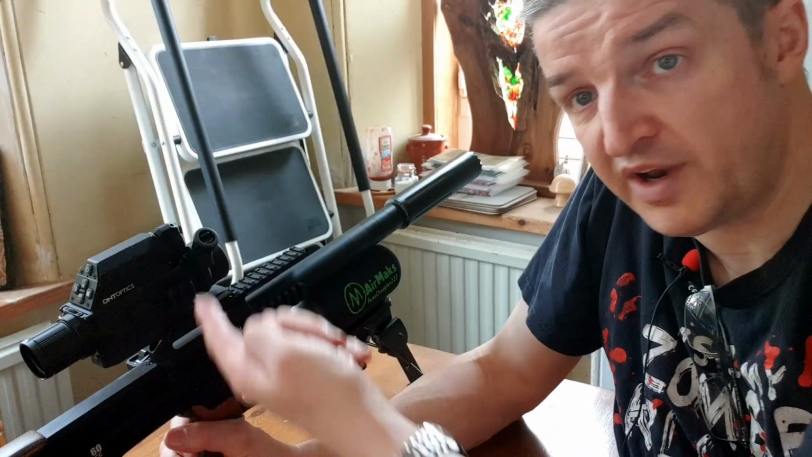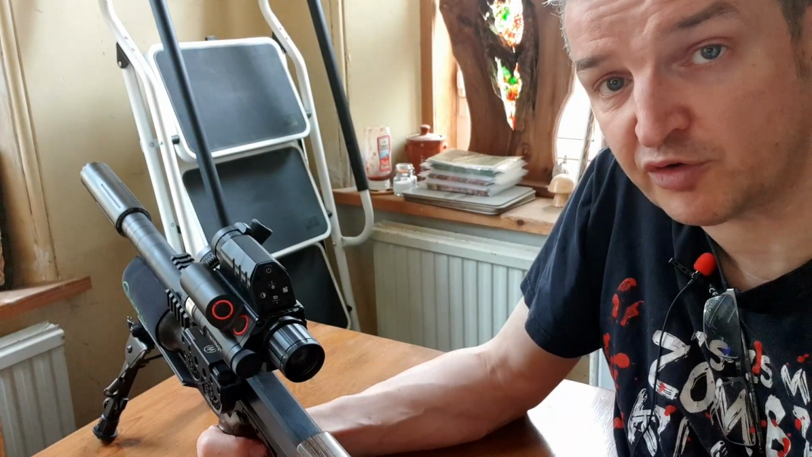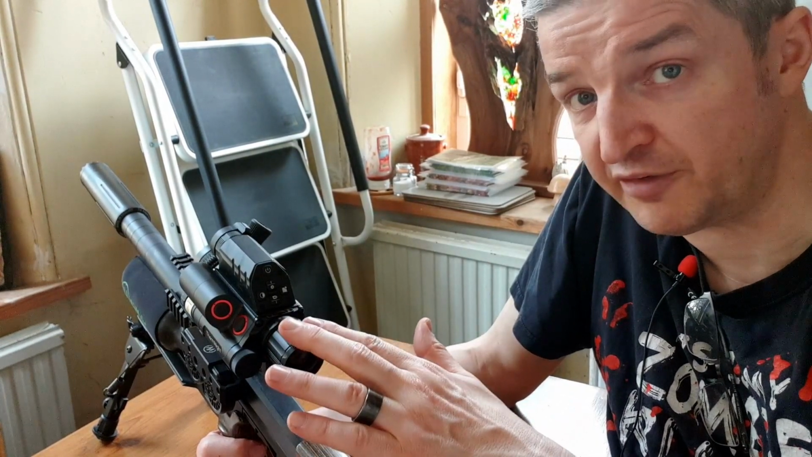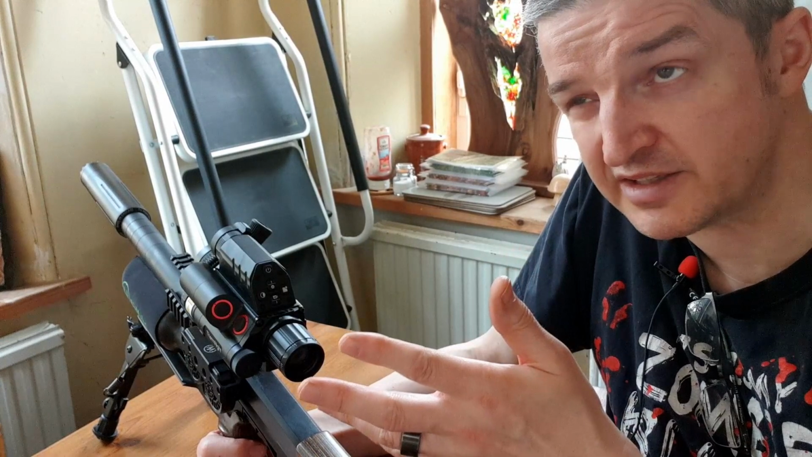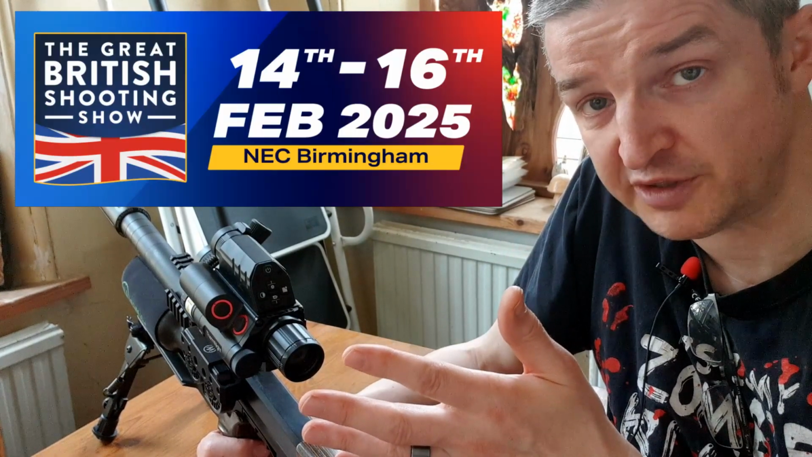And the 18650 battery on this side has been replaced with a 21700 battery. This is full disclosure in case some of you have heard how amazing these scopes are and you're thinking of getting one. Just to make you aware, there are 2 higher spec models coming up, but they're not out yet. This should be out at the latest by the British Shooting Show on the 14th of February.